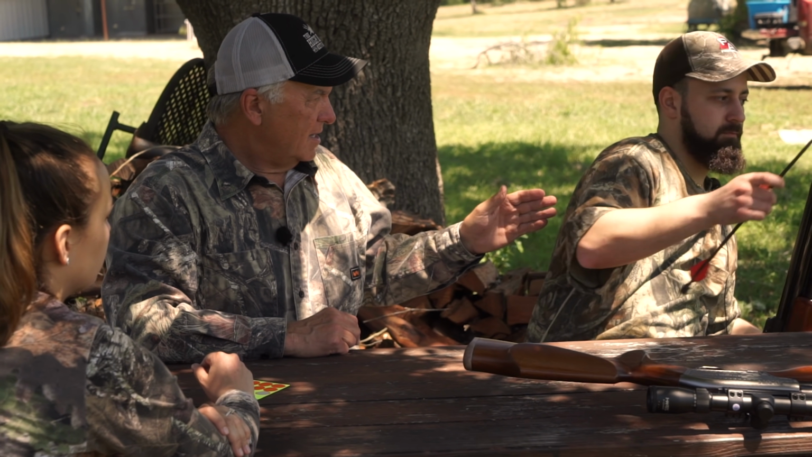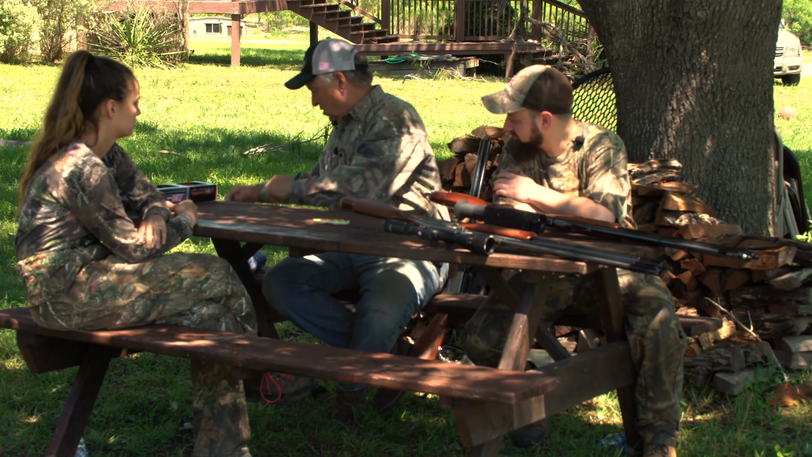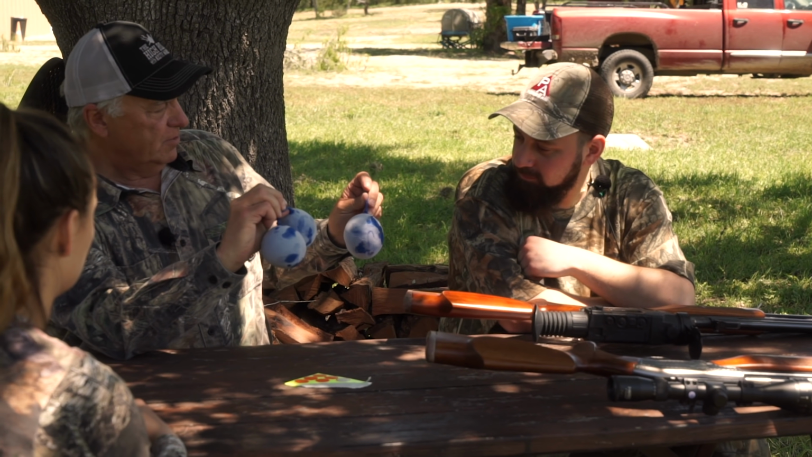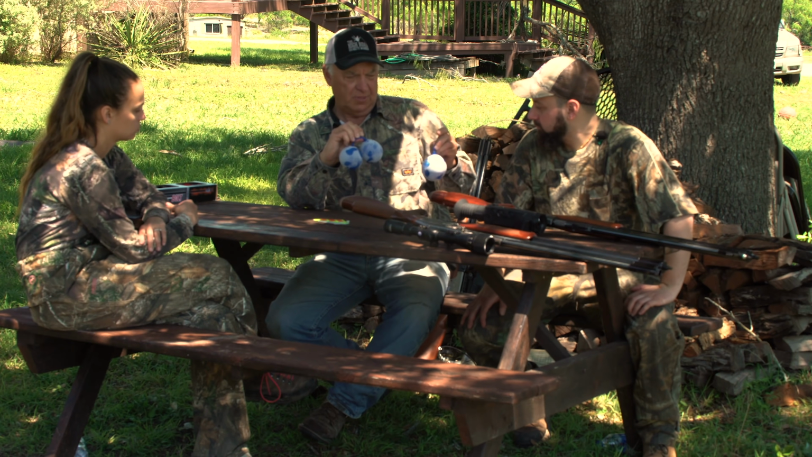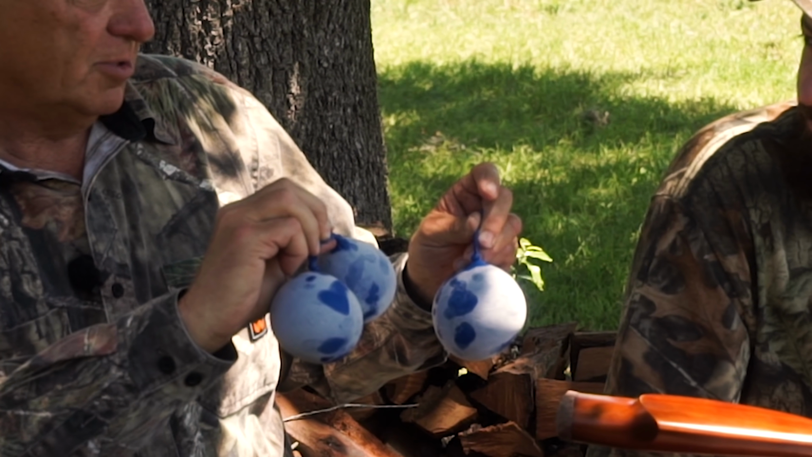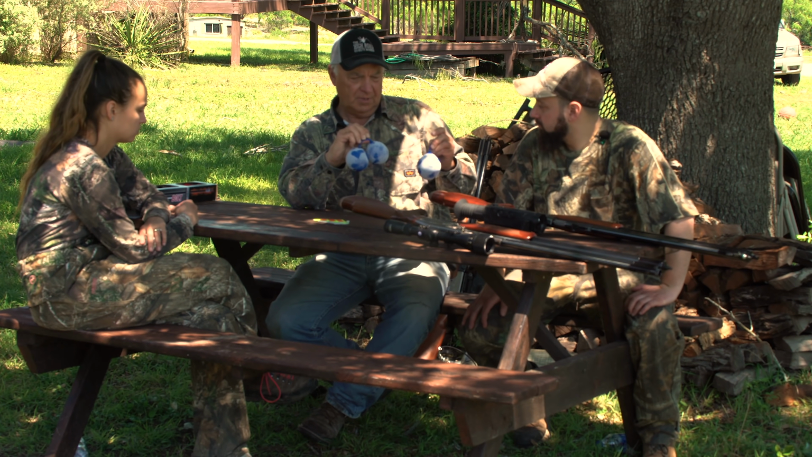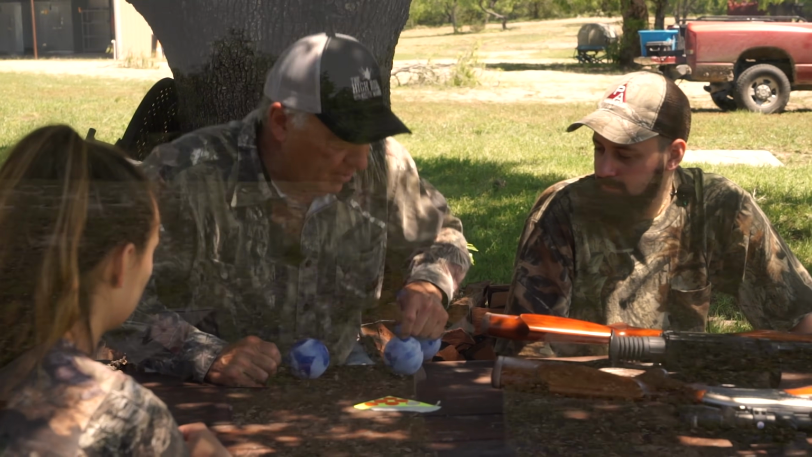And while you're doing that, I'm going to have to get a special target. All right, so this is what we're going to do. I've got some frozen water balloons. And these work really well with that thermal. People will say, well, frozen? Yeah, because the thermal's going to measure the temperature. So you'll see when you throw that thing up, these will just pop like crazy. We're going to hang these on the target and we're going to check zero.